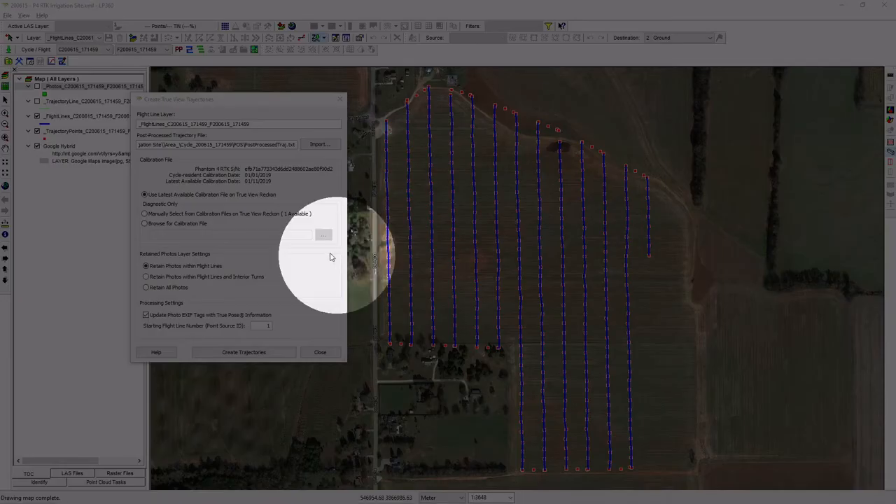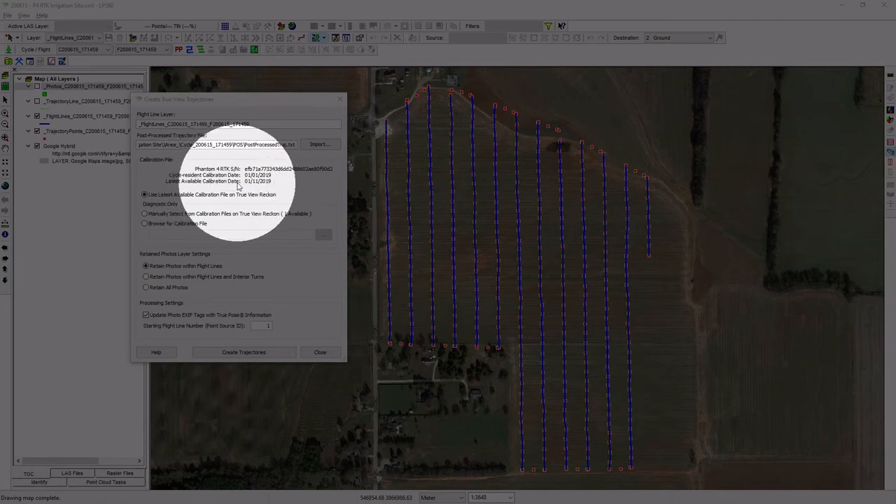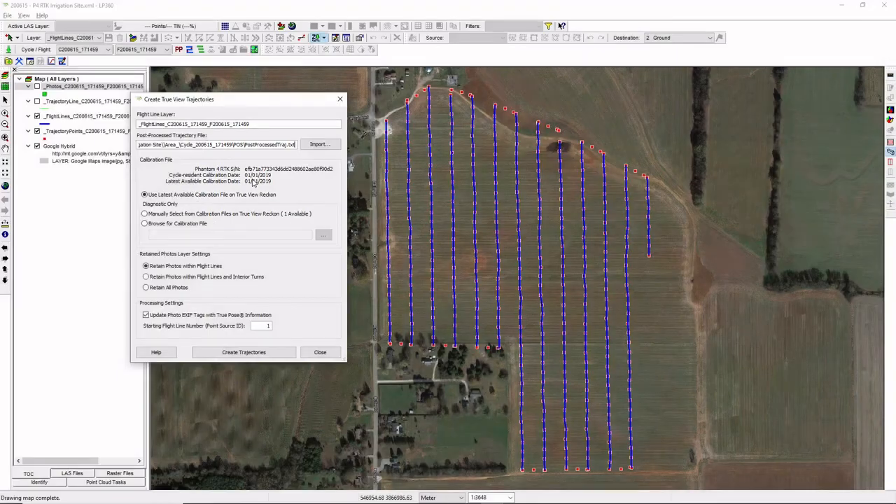You can sort of see here it's telling us that for this particular system, it's got the serial number of my Phantom 4 here. It's telling me the cycle resident calibration date. That is the date of the calibration file that's included in the workflow that we're doing is January 1st, 2019. But there was a later calibration that was done not that much later, about 2 weeks later on the 11th. And that's really the one that we want to be using because it's the more recent file. So that's the default that we'll use. Use the latest available calibration file on True View EVO.